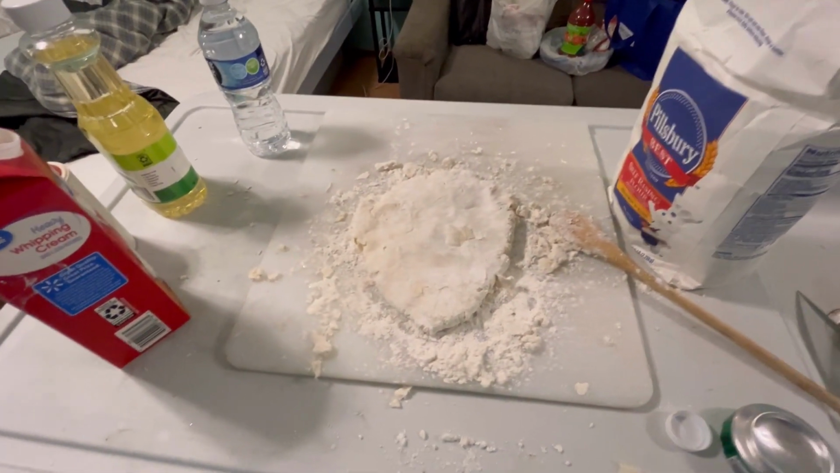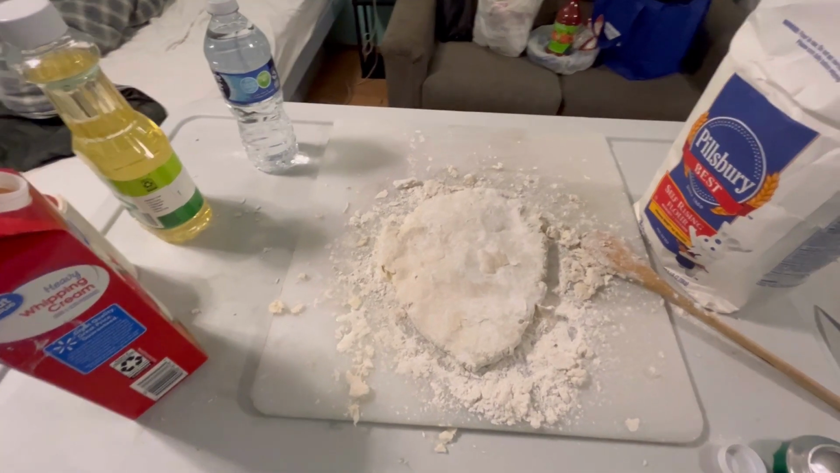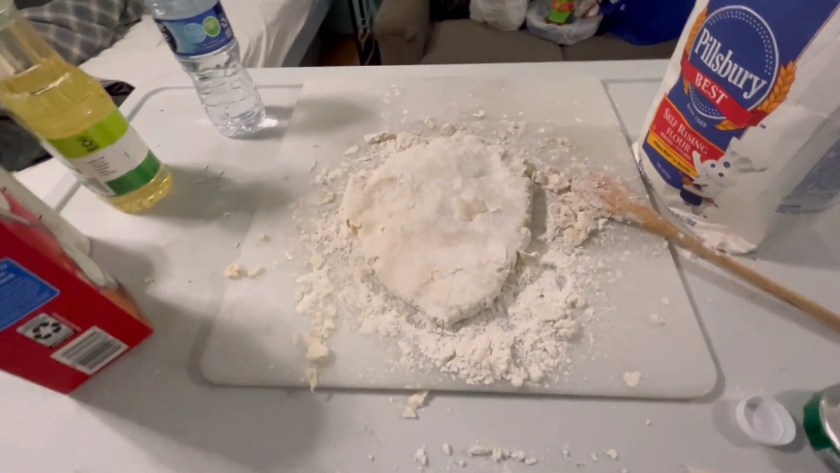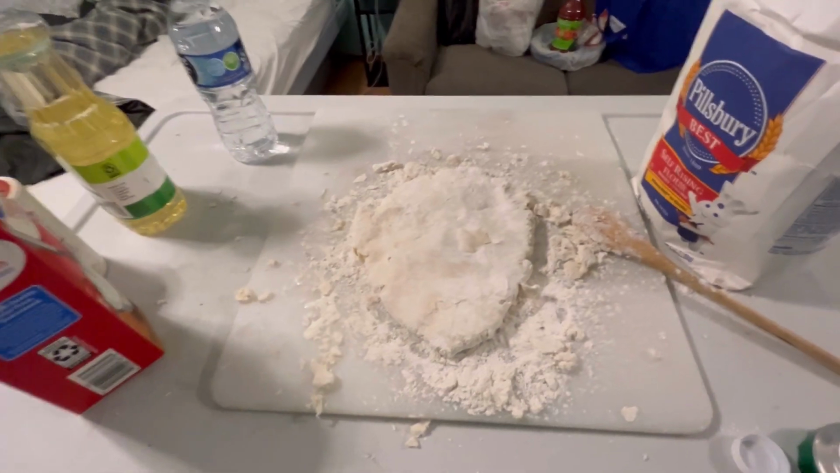All right, man. We got enough to roll out here to make me about 3 or 4 biscuits. So that's all I'm gonna need for tonight. Anyway, you just mix the heavy whipping cream with the self-rising flour, and then you fold it over a couple of times, and then you put some more flour on it to get where it's not so sticky. And then you're gonna have to cut them out.